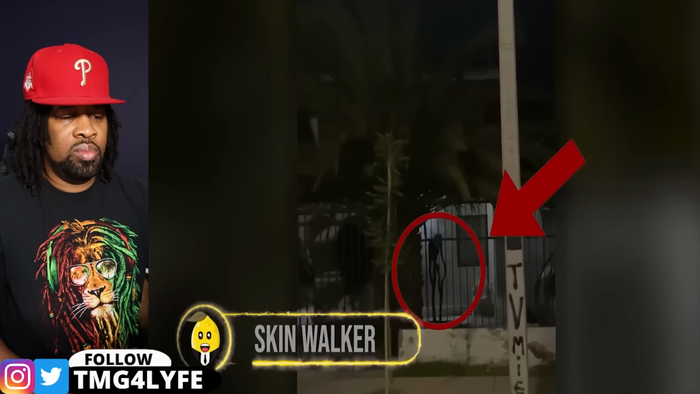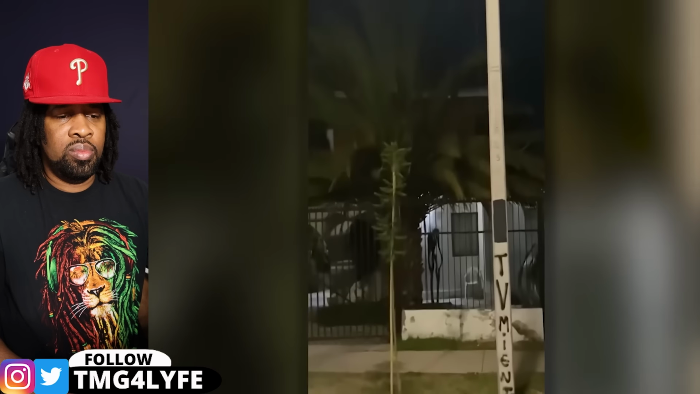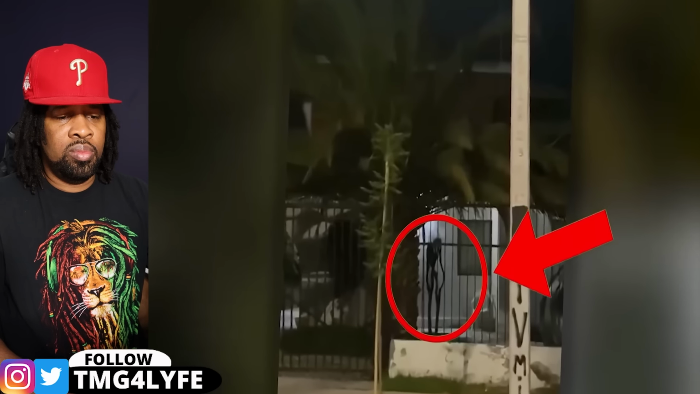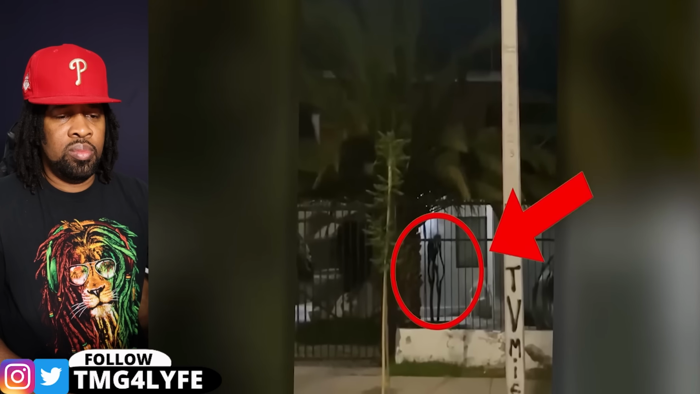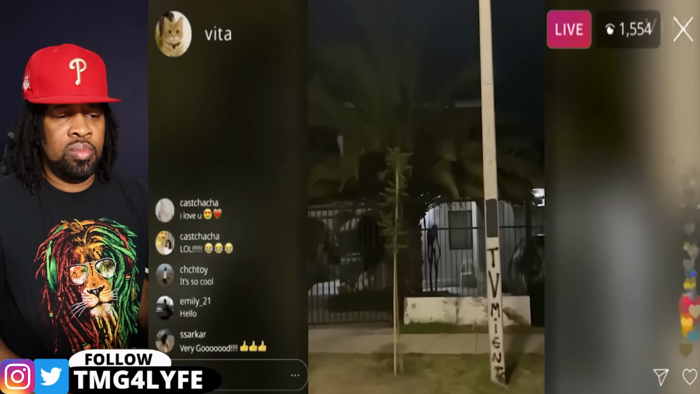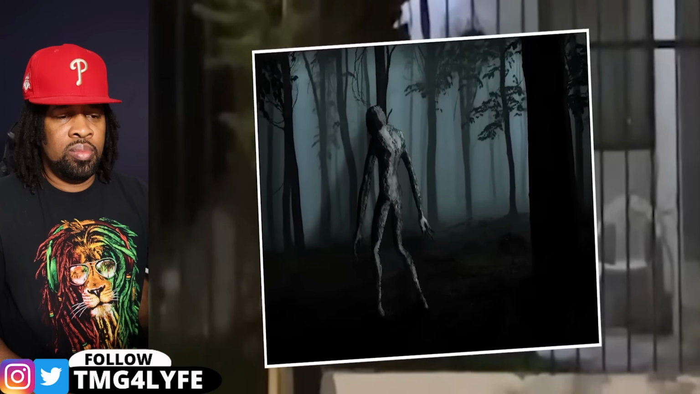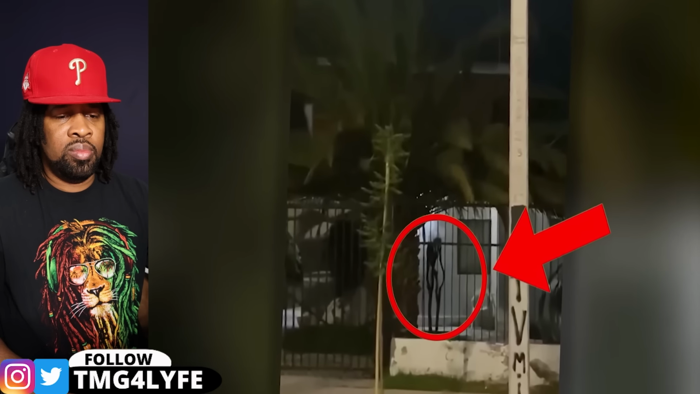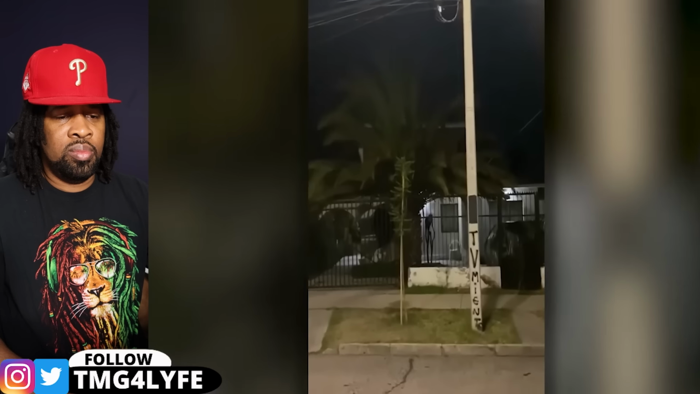Skinwalker. A guy in Indonesia was out late one night when he saw something weird behind some bars. He whipped out his camera and started recording. There was something there. As he zoomed in, he saw a dark, human-like creature with skinny legs and arms, and it was eerily staring at the man. When the footage hit the internet, people went crazy. Some said it was the legendary Skinwalker on the hunt, while others thought it might just be a trick of the light. But if you look closely, it was definitely not just a trick. There was something behind those bars for sure.